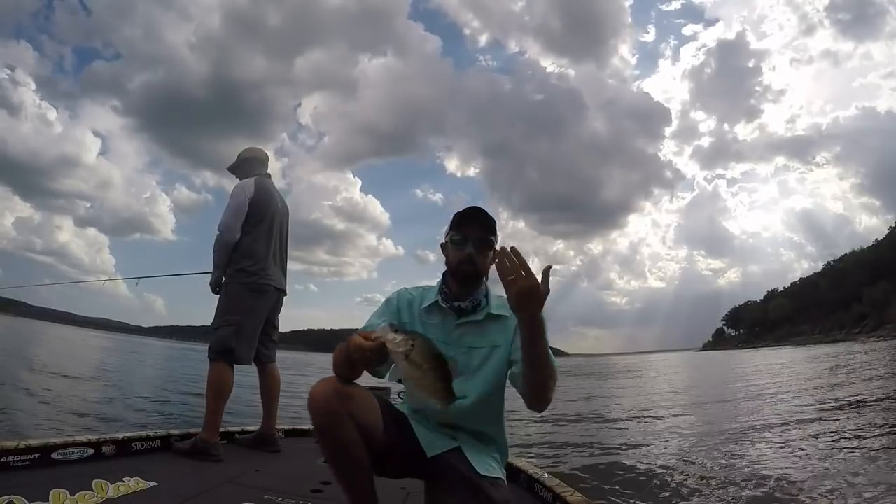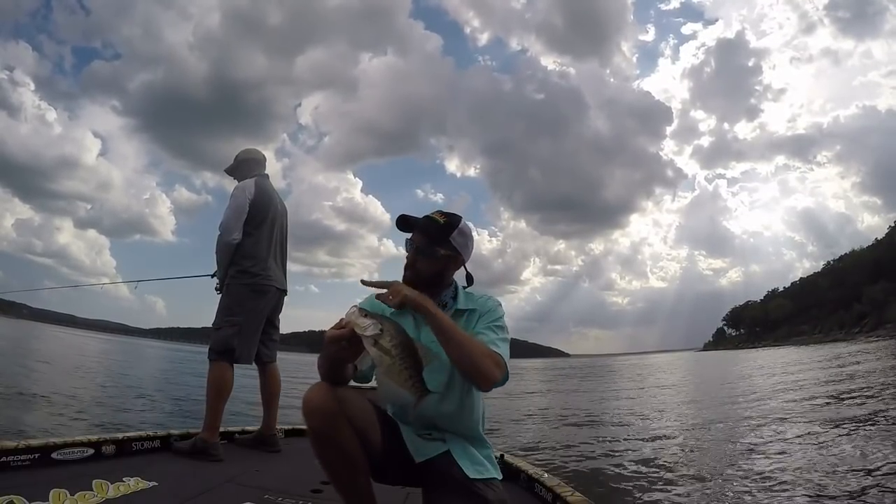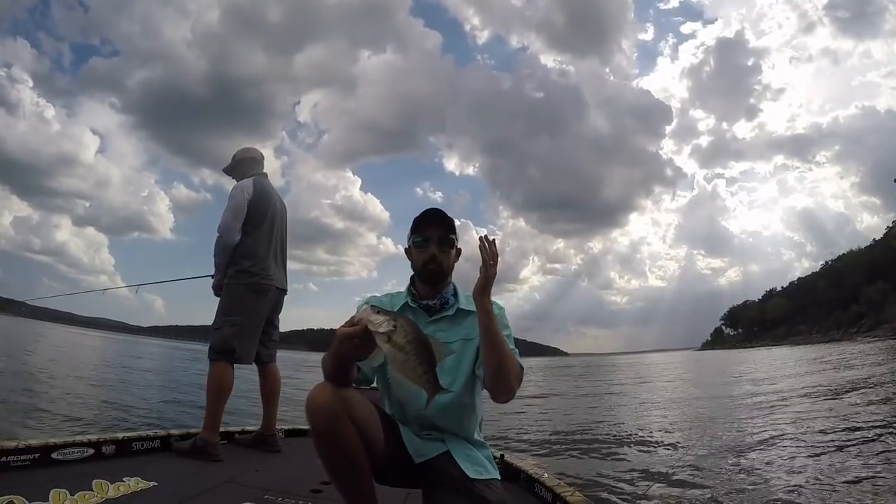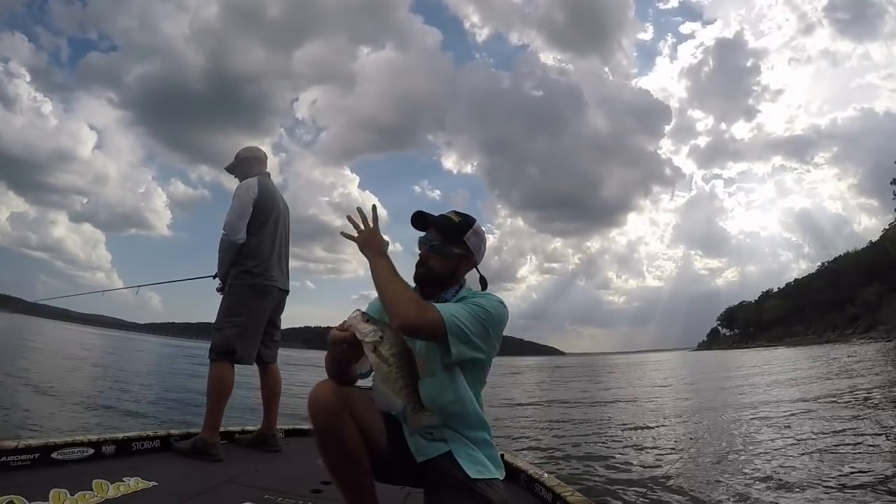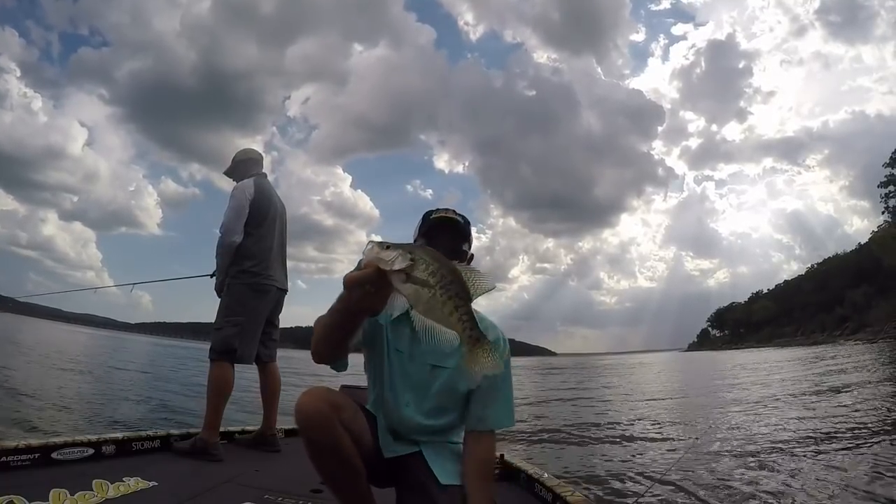So we're making that same pitch over that same brush pile. Marker buoy's still right there, and all we did is reposition the boat on the other side just to give the fish a different look. Now your bait's falling into the brush pile, it looks different to the fish, and immediately we just picked up another nice one.